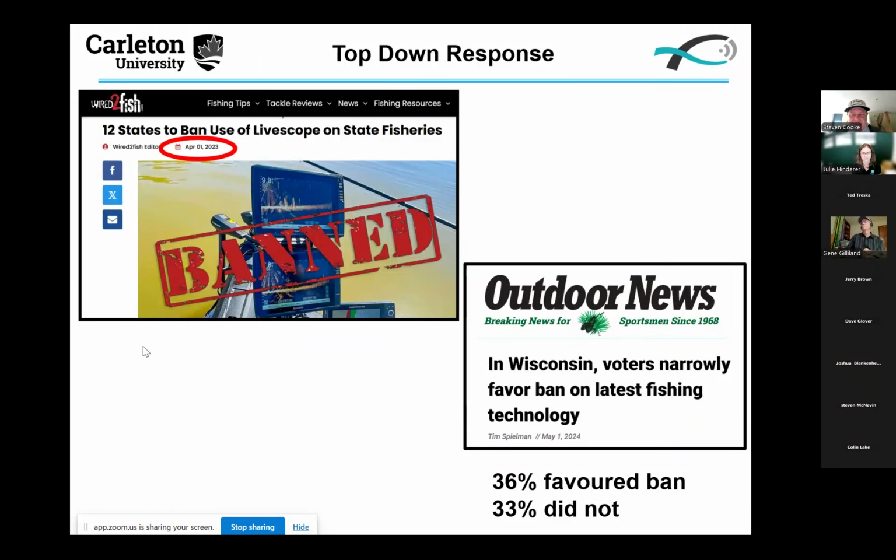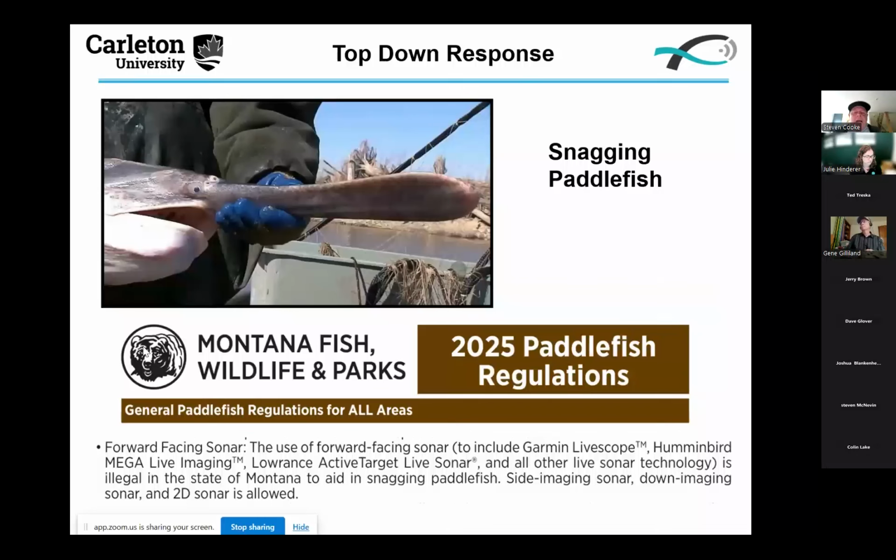Wisconsin had, and I don't fully understand your political system, but there was something brought forward at the state level which required debate and even a vote. I think this was the State Natural Resource Board, and those individuals that participated in that vote, 36% were in favor of banning this live sonar technology, whereas 33% did not. To my knowledge, this did not move forward into any formal regulations, but just sharing with you the kind of thing that's happening. I'm aware of at this point, and I'm sure there's other folks on this call here that are frontline workers in the management space and may have other examples, but I'm aware of a single example right now where there's a state or provincial regulation.